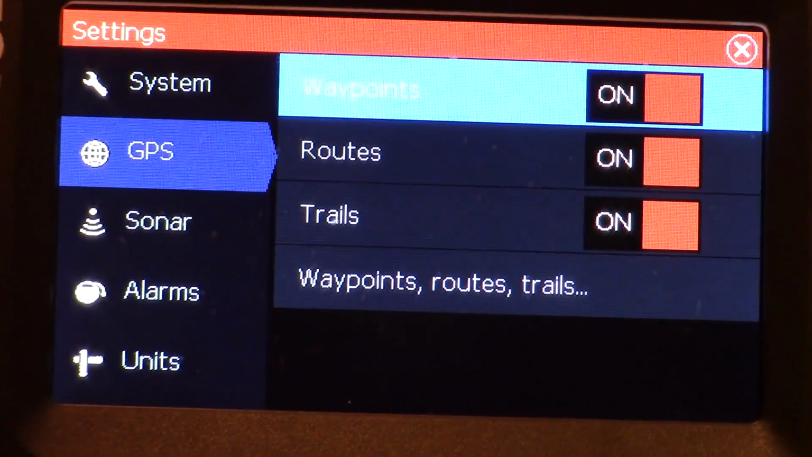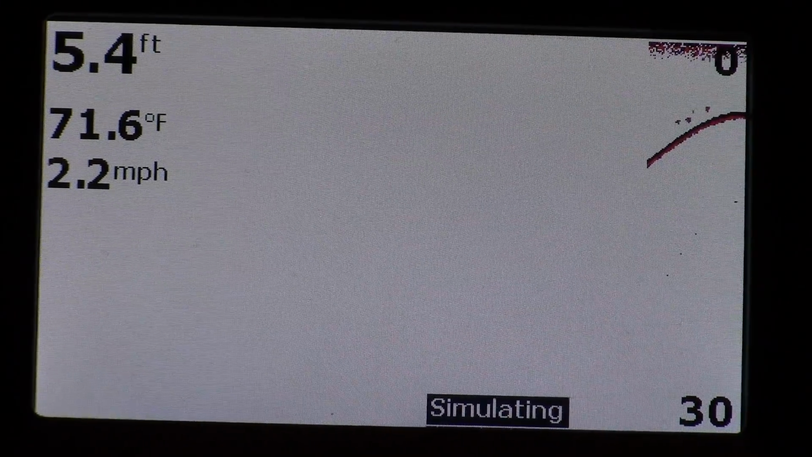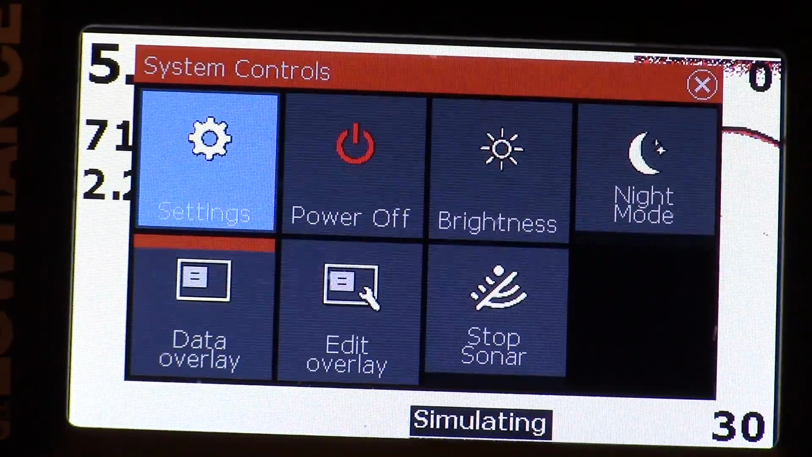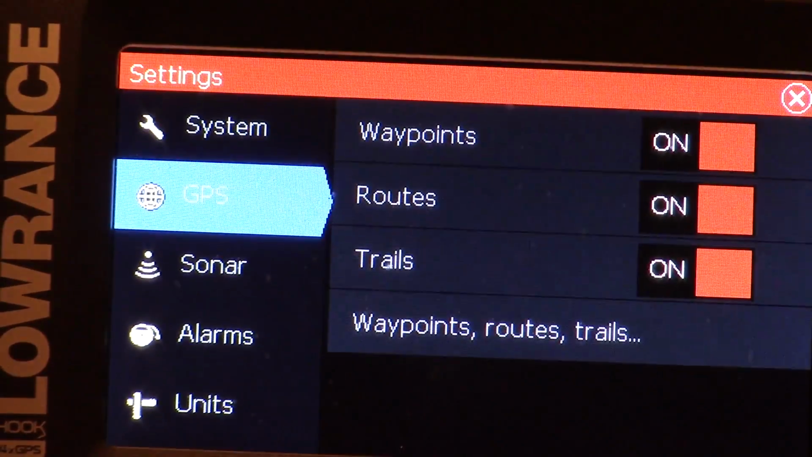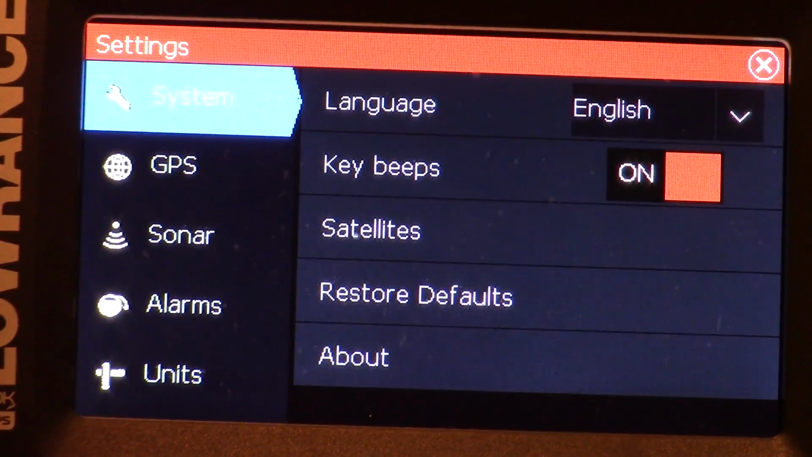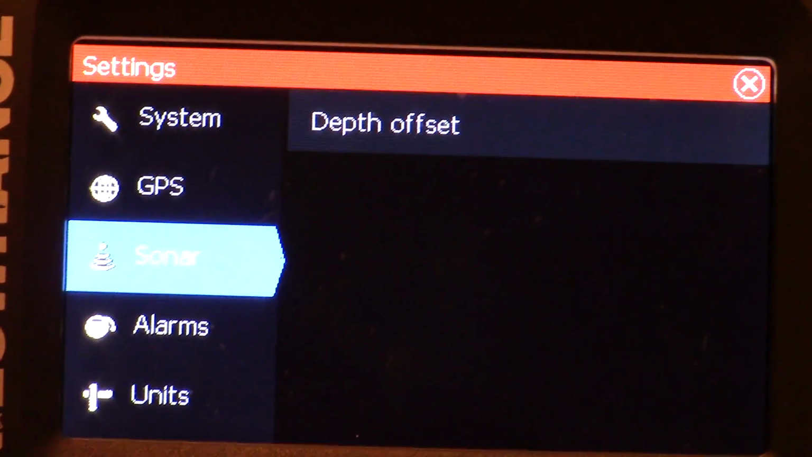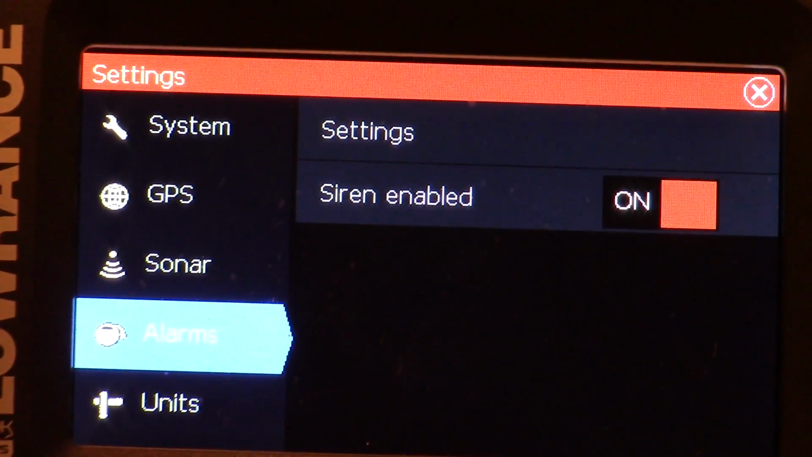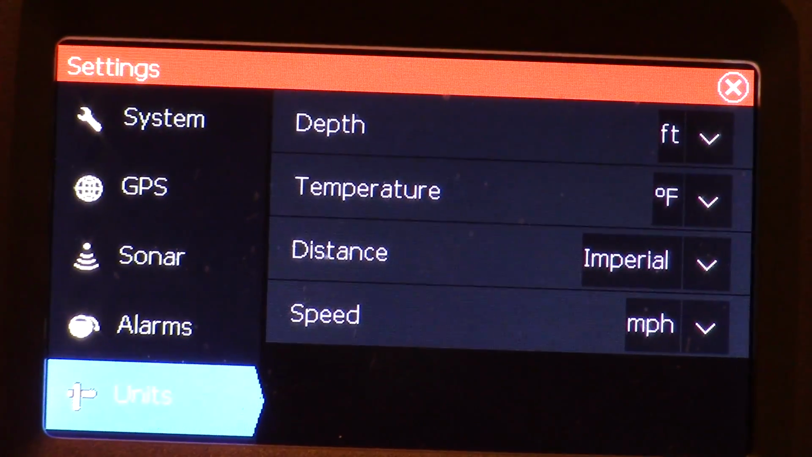Again, the power button's getting you into the menu. Hitting the enter button brings you into that detail further. The sonar depth offset, that's all you can change on that. Alarms, you can change that, and then the units that you're using.